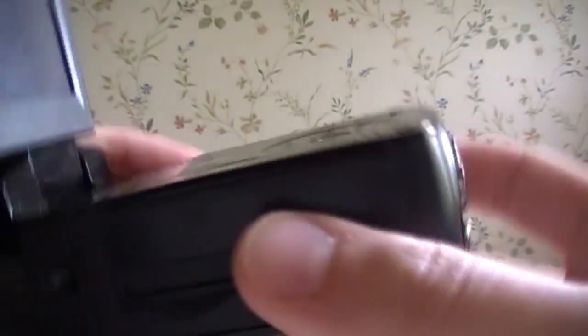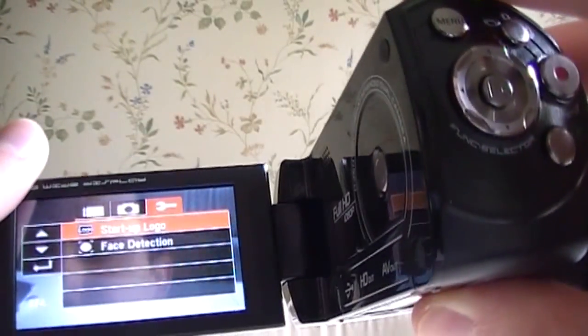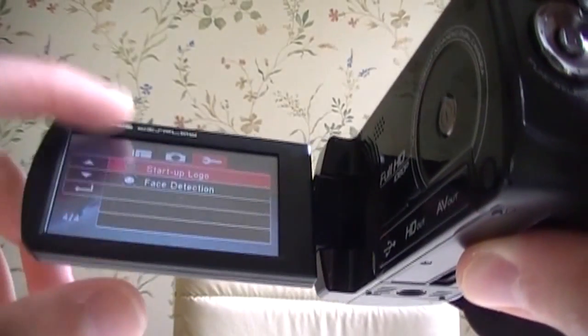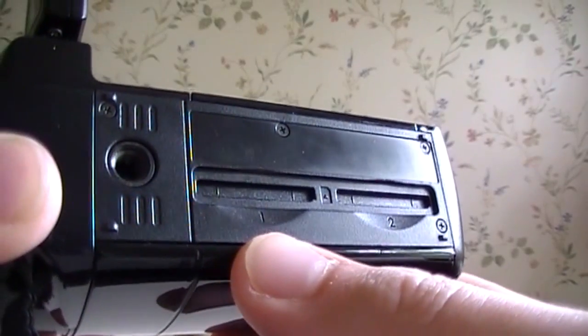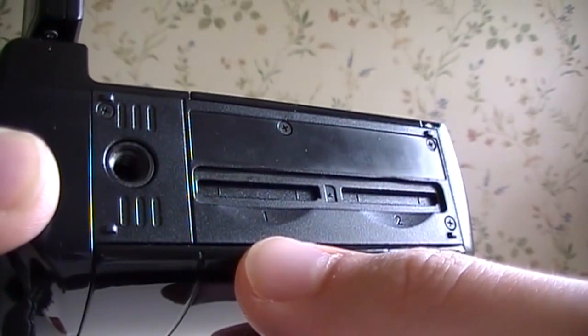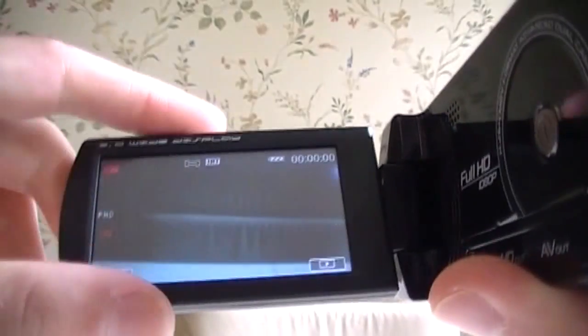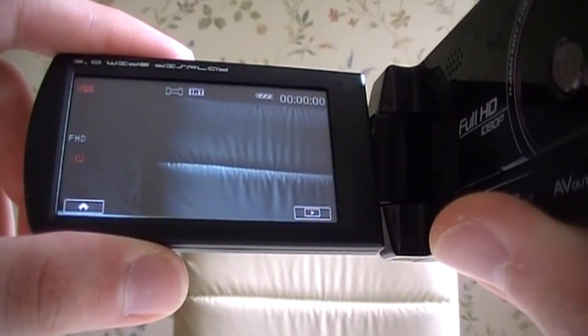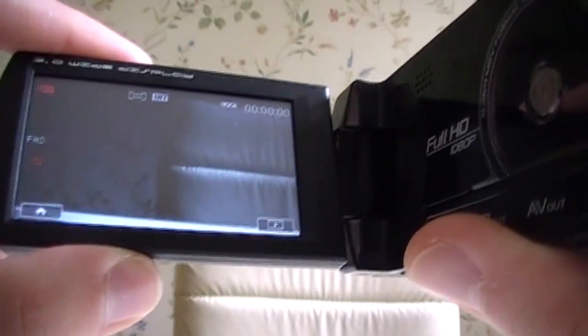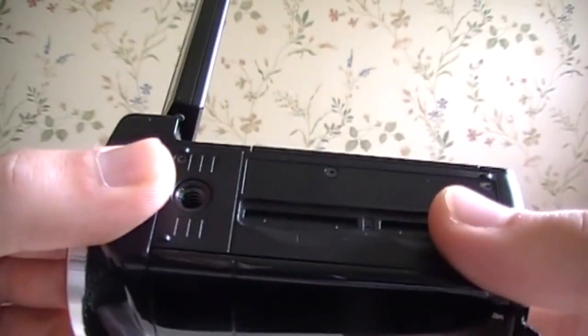It also has a small amount of built-in memory, but not very usable. It's only good for recording just over a minute of video at the lowest resolution. But you can use even a rather small SD card, say like 2 or 4 gigabytes, and have plenty of recording time because this camcorder records videos at a rather low bit rate. In 720p mode, it only records at 4 megabits, which means the files come out rather small. You can fit a lot of video onto even a rather small SD card.